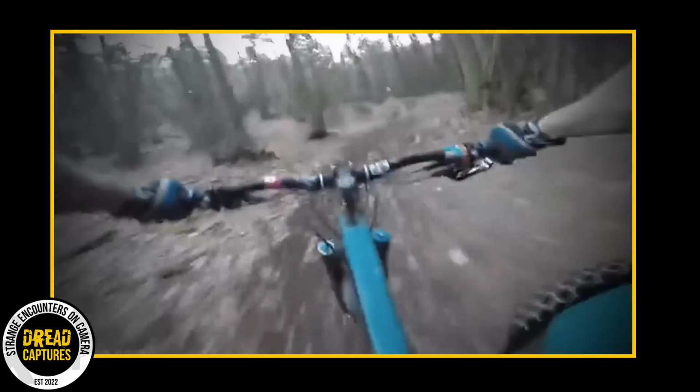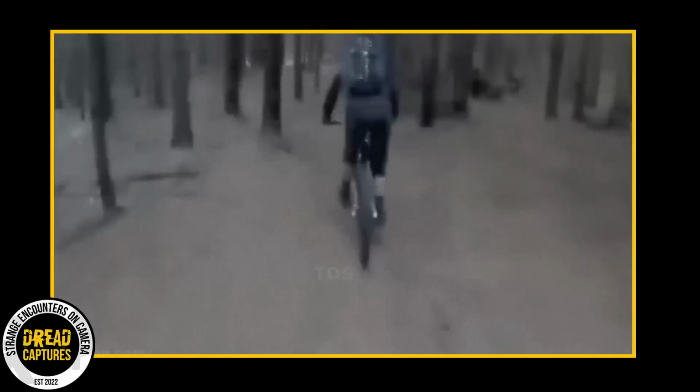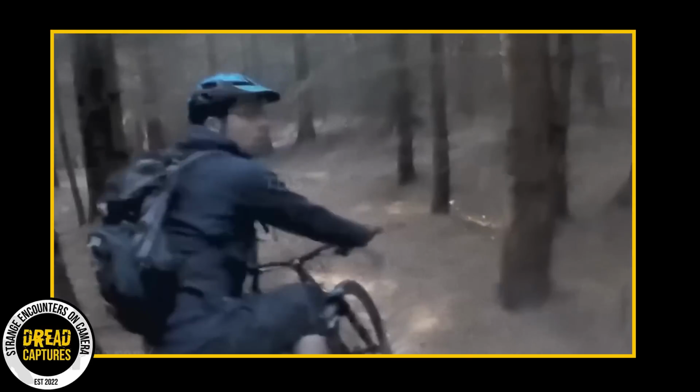The second rider with a GoPro attached to his helmet follows behind his friend. They're ripping and roaring, jumping, just whipping through the woods here. All of a sudden, the first rider looks to his right, and we see it. And for some reason, he stops. It appears there's some type of creature or man in a costume hidden behind a tree.